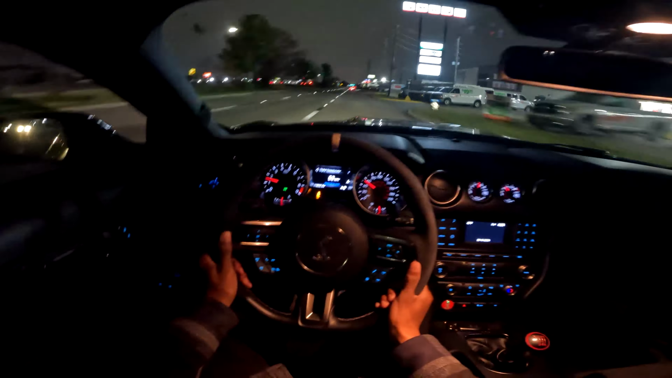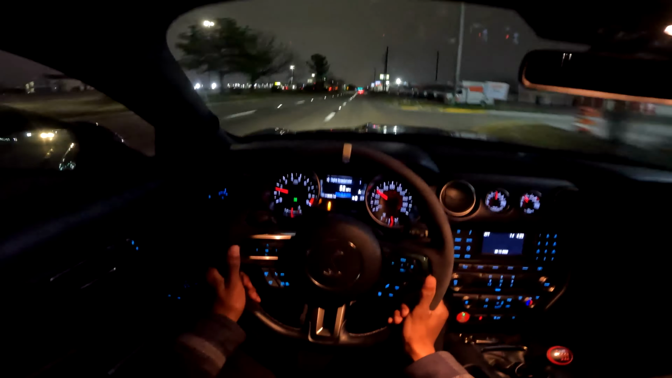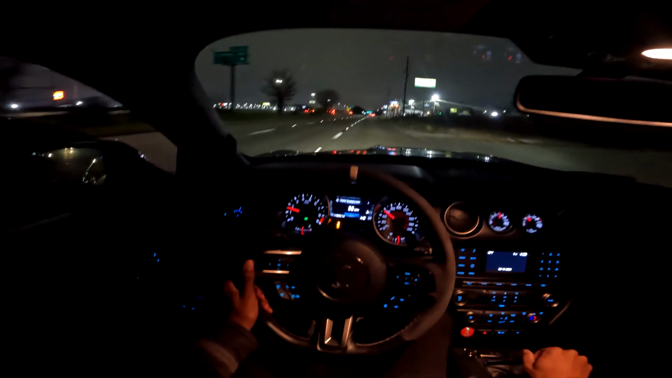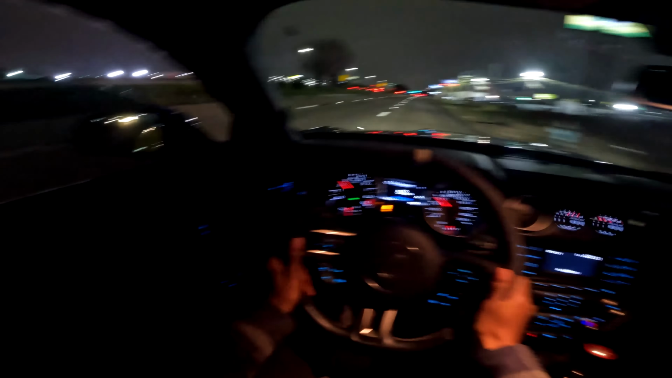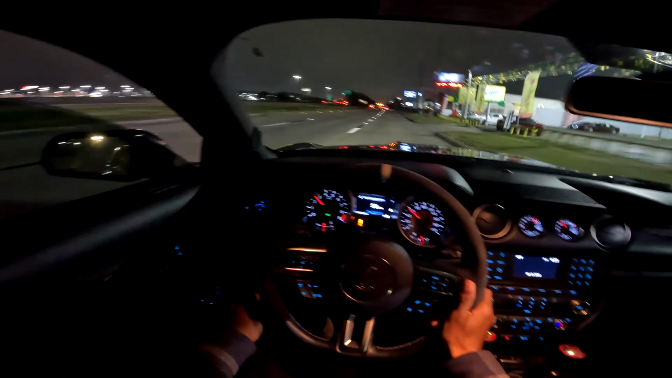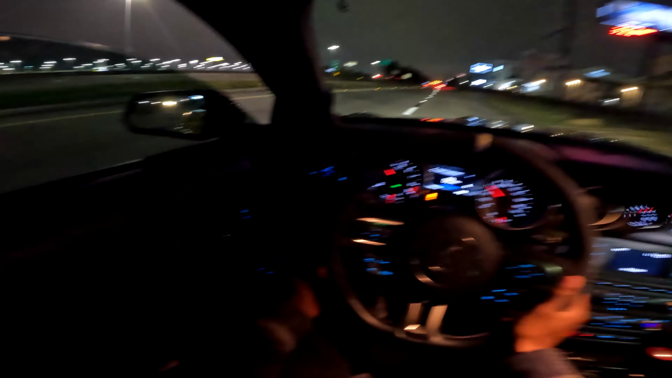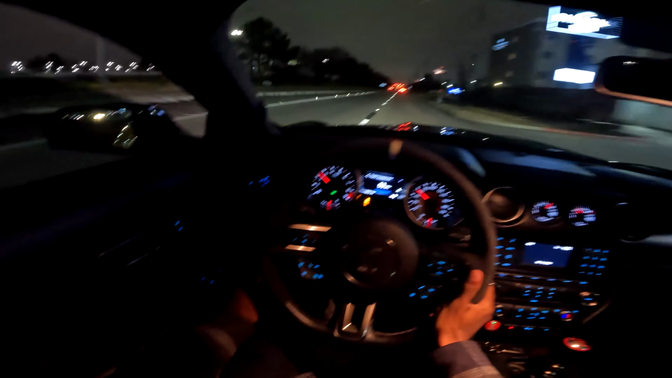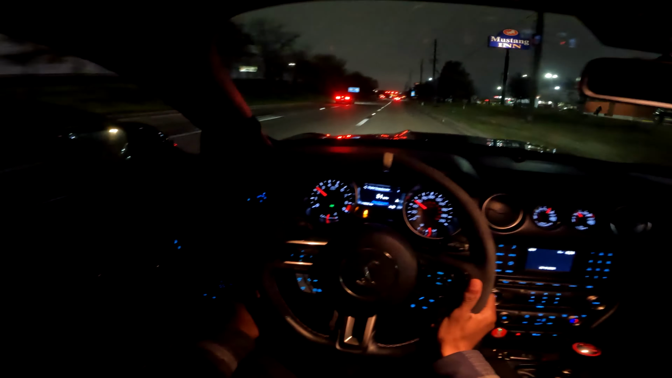To put this car in 6th gear. I don't want to do no pulls down this road because I don't know if that guy is lurking back there with his lights off. Oh shit!